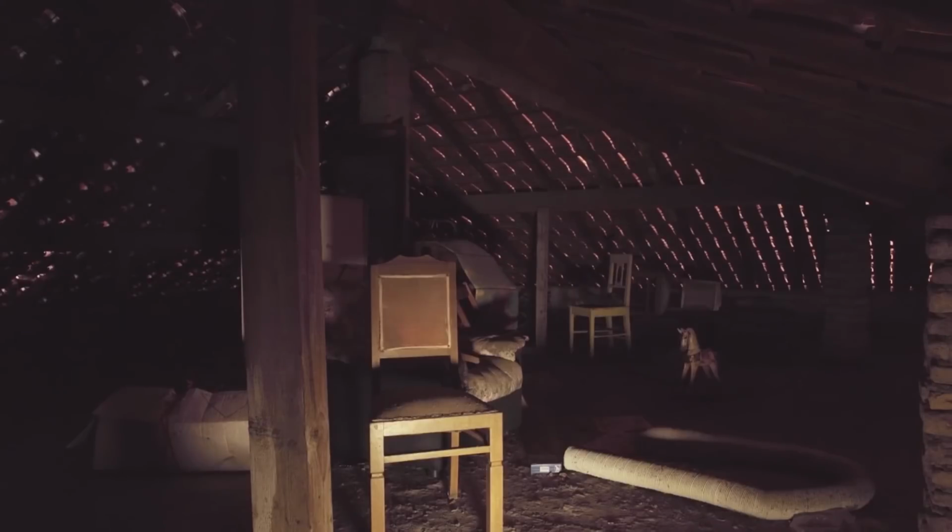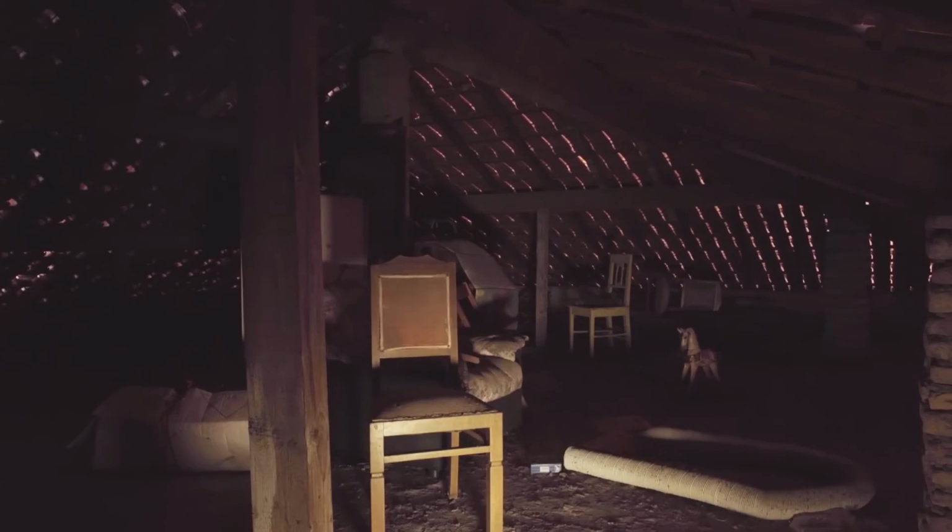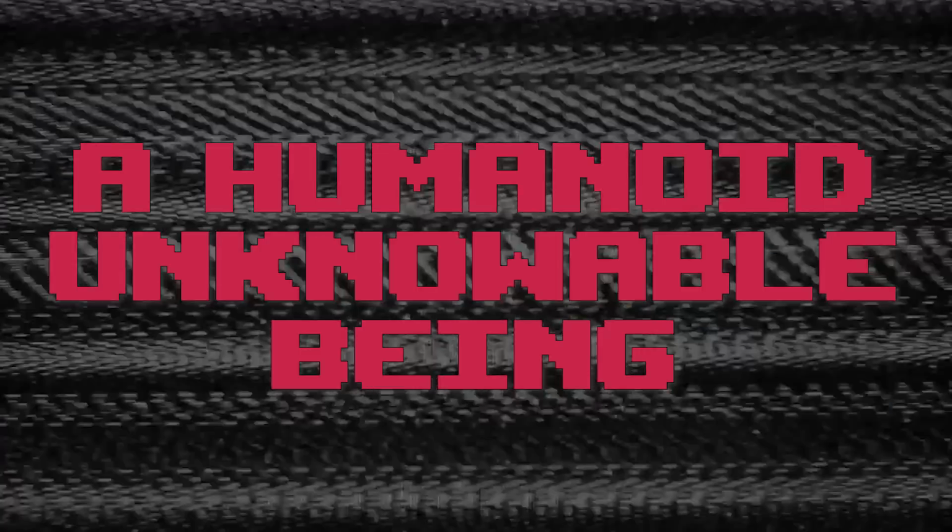As if that was not enough, the wooden horse toy starts rocking on its own. I am sure the residents of this home were really frightened after they saw this recording. Could it be the house was haunted before they moved in?